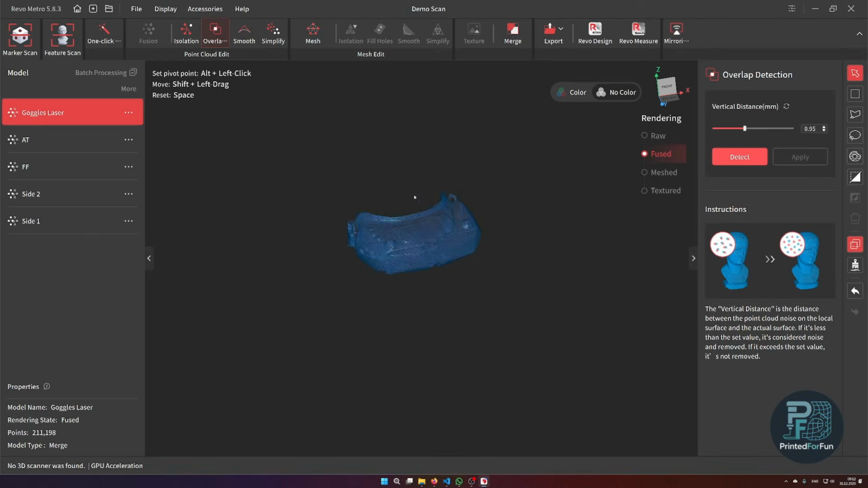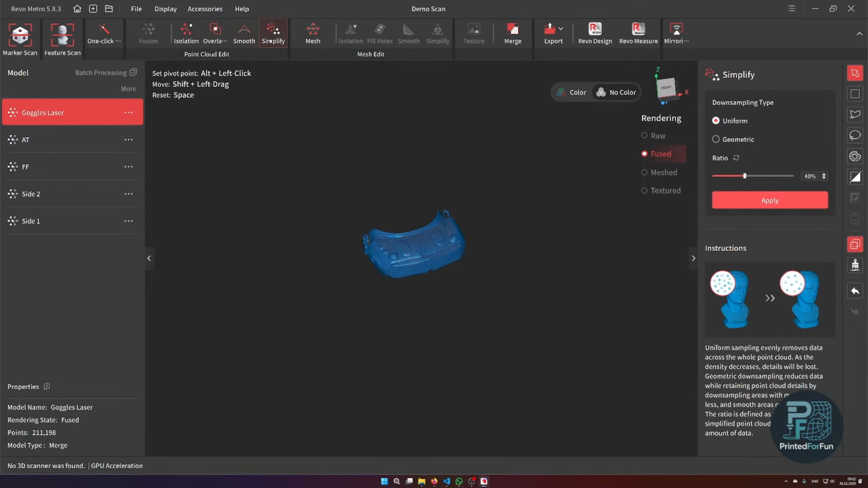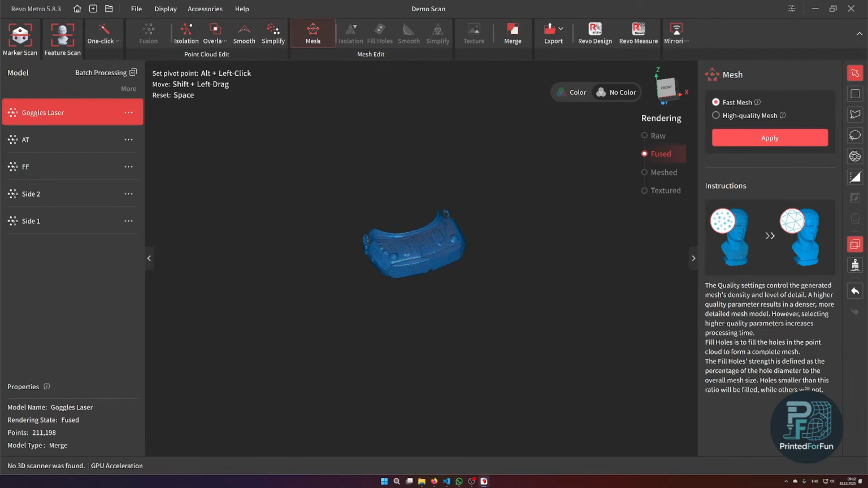After the overlap detection, we can go straight on to meshing. There is potentially the option to smooth the point cloud data at this point, or even simplify it, so you get a lower count of points. But these functions can also be done after you have generated the mesh, and I think this is easier to do afterwards. I actually don't want to edit the point cloud data in this static way, and I prefer to edit in my temporary mesh.